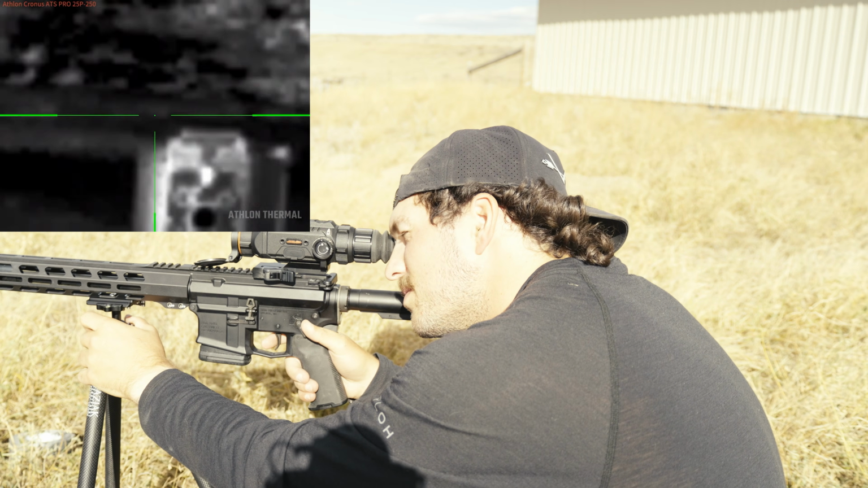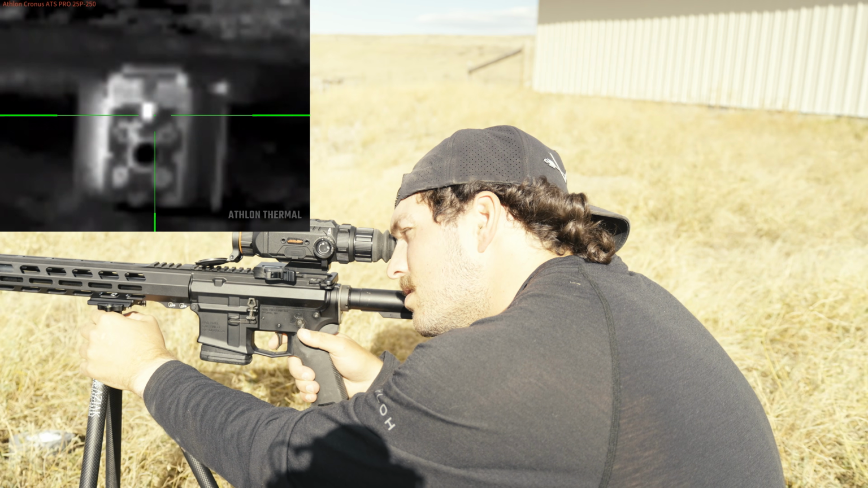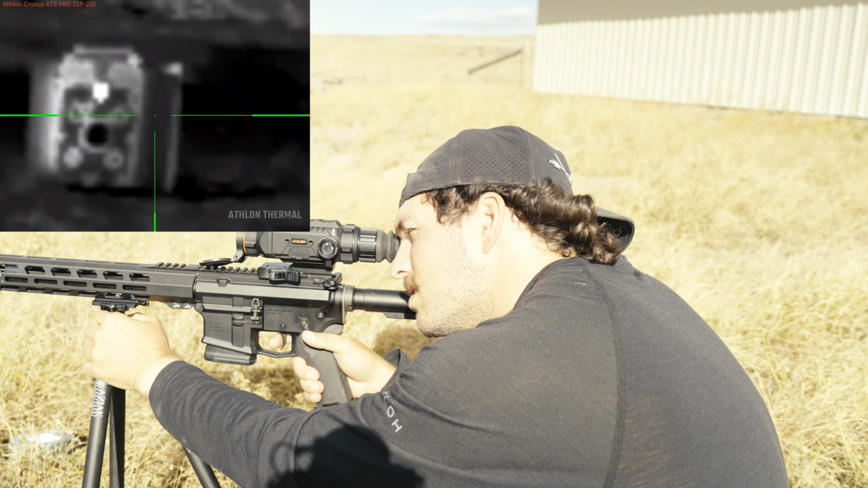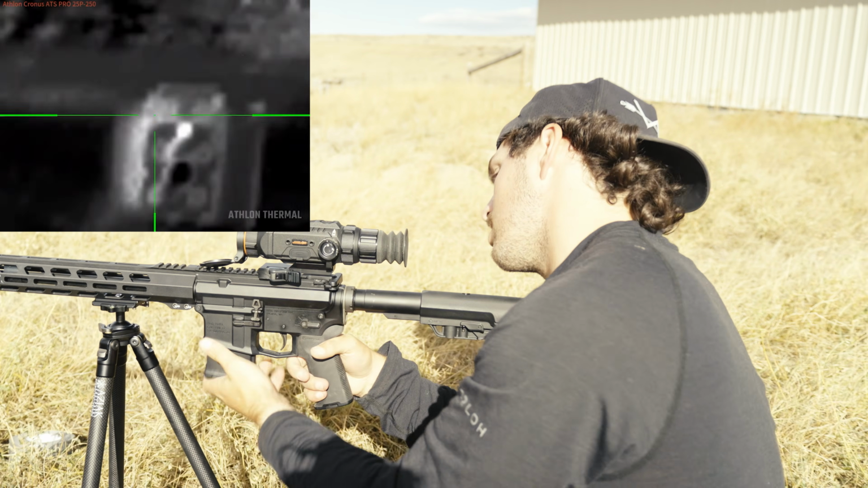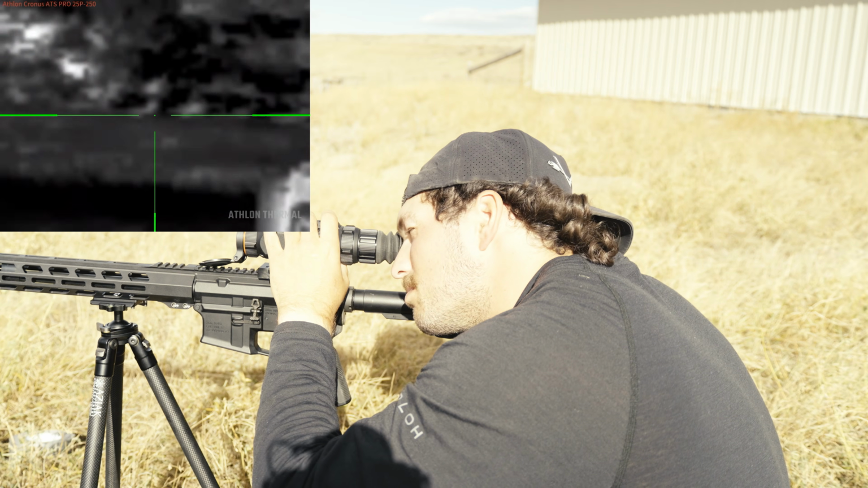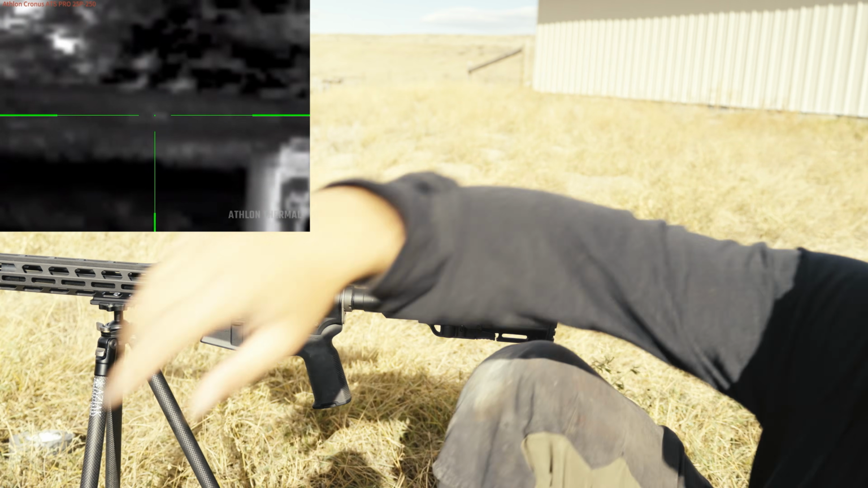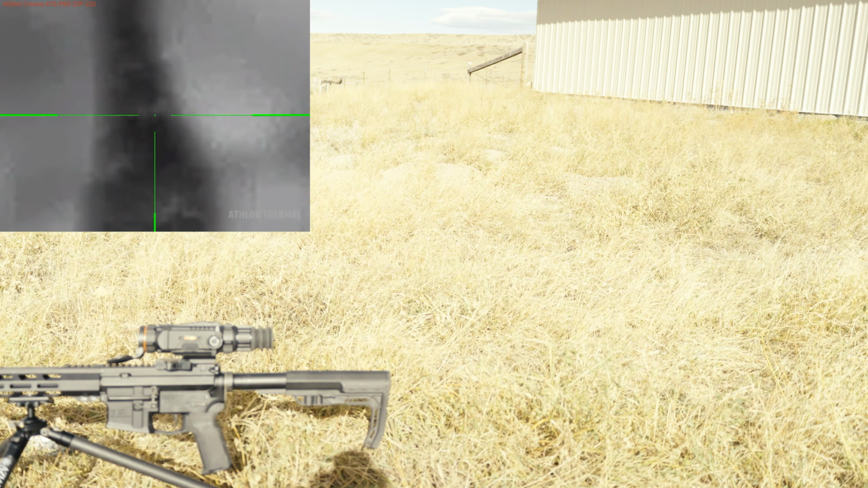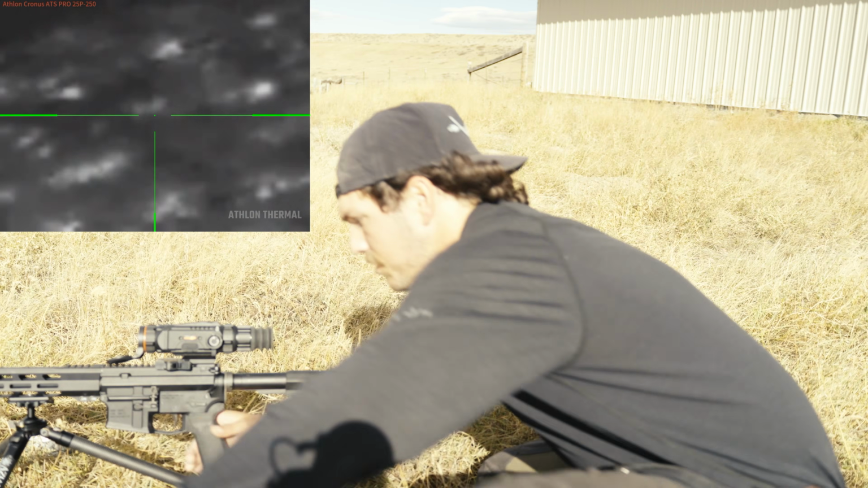Make sure I have a round in. Let one off. Clear my gun. I'm going to walk down range really quick and see. I'm going to check my other point of impact. So it's just a little bit high into the right.